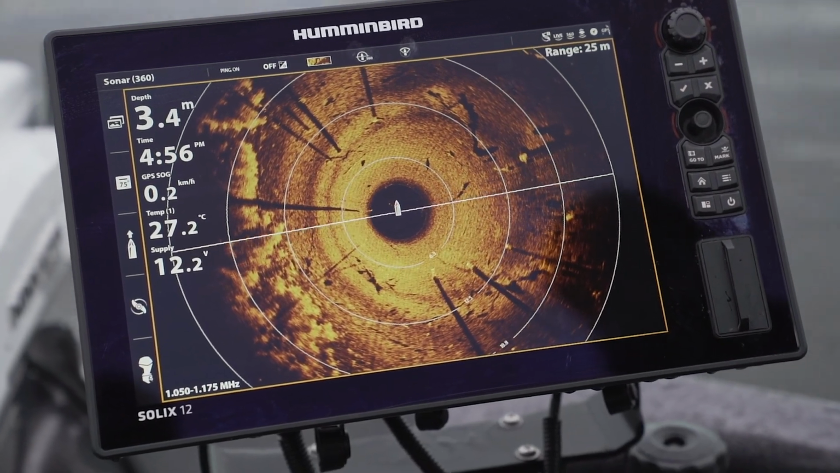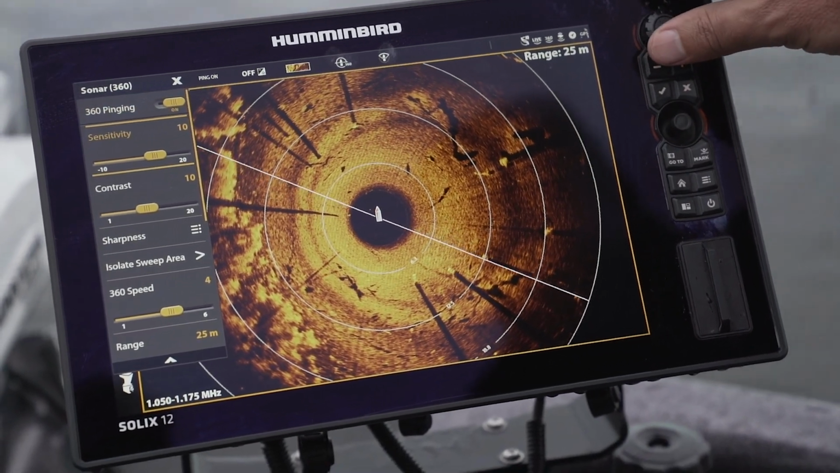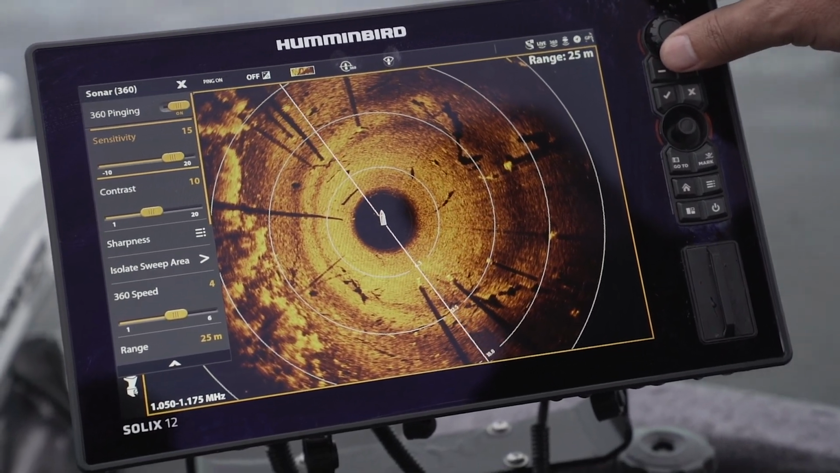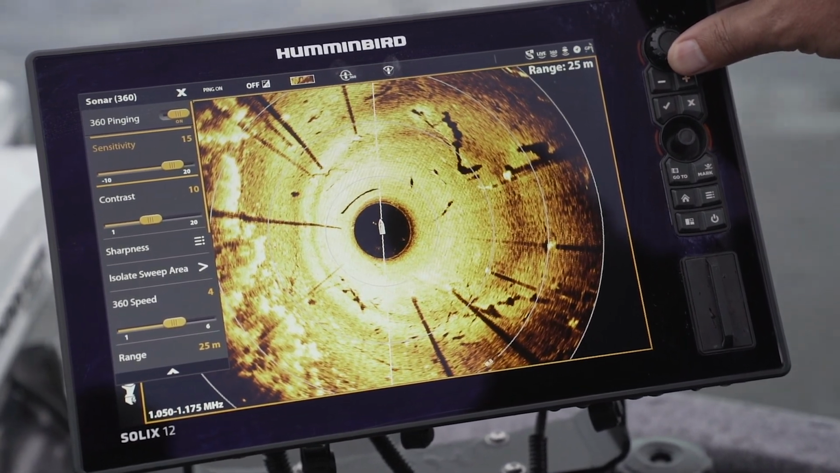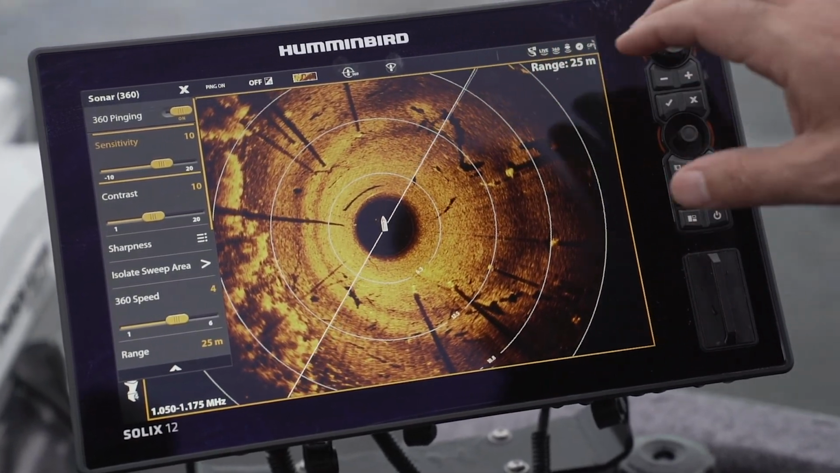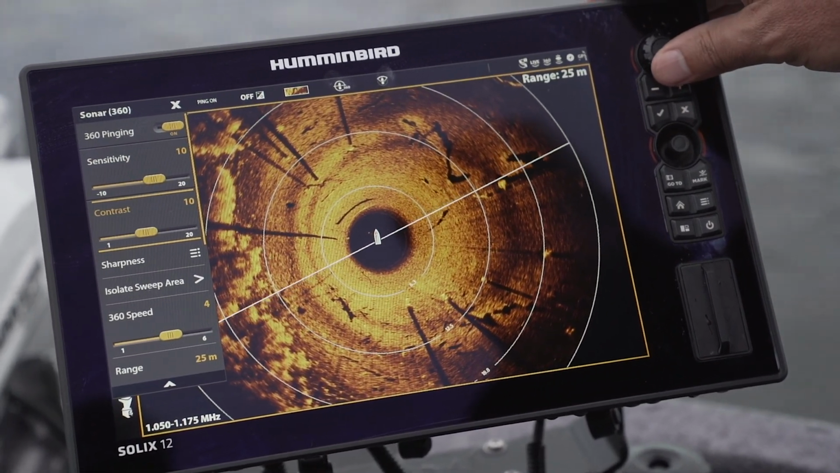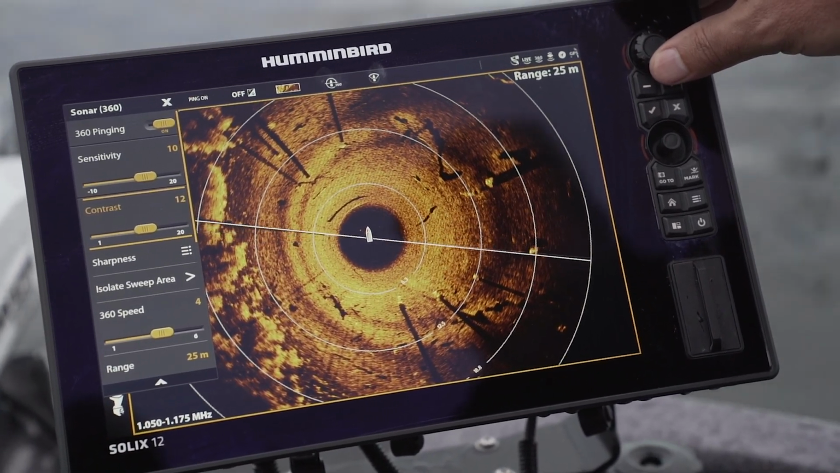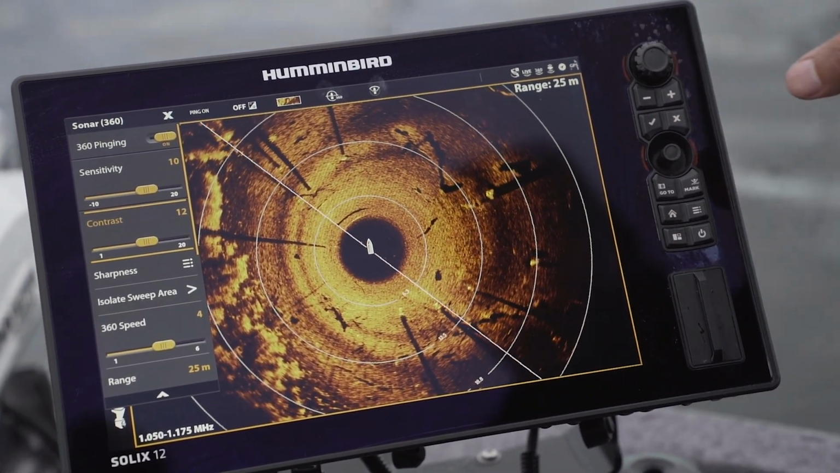As far as settings go, the main things you're going to do, if we hit the menu button, is just play with our sensitivity and contrast. And what you want to do is you want the bottom to be fairly dull. So you can see as I turn the sensitivity up, it becomes too bright. So we want to back that off so that the bottom itself's fairly dull. That way trees and fish are going to stand out off that dull surface. And then we can go ahead and tweak contrast a little bit if we need to. So that's probably set about right. It's very close to factory settings that we're using here today.